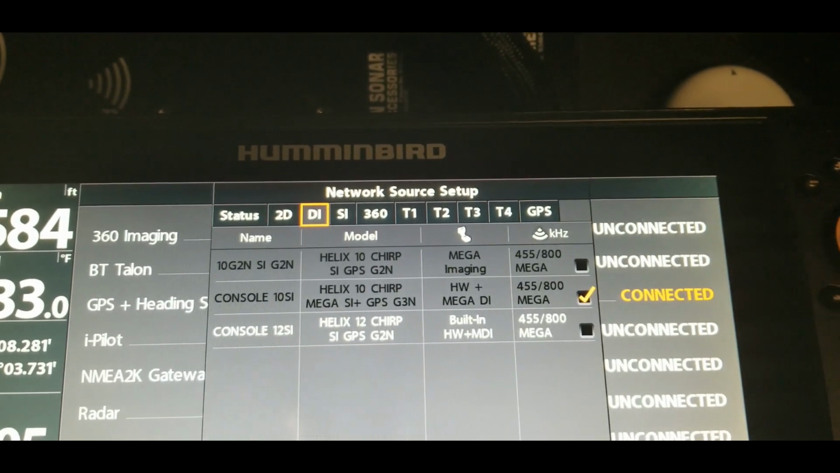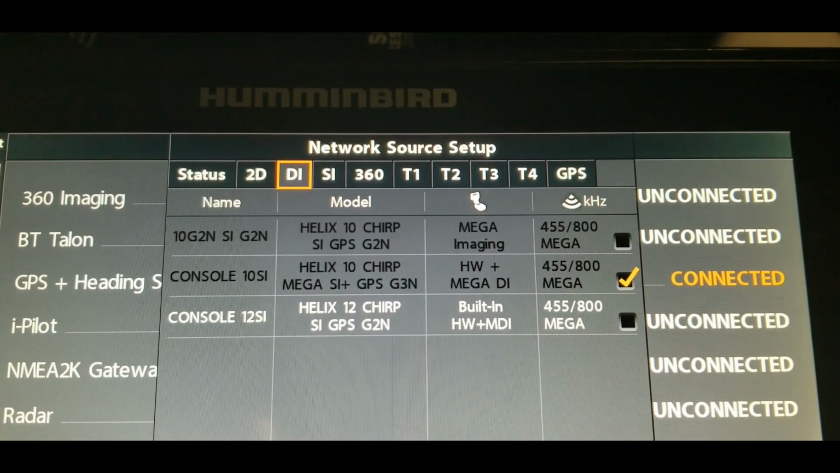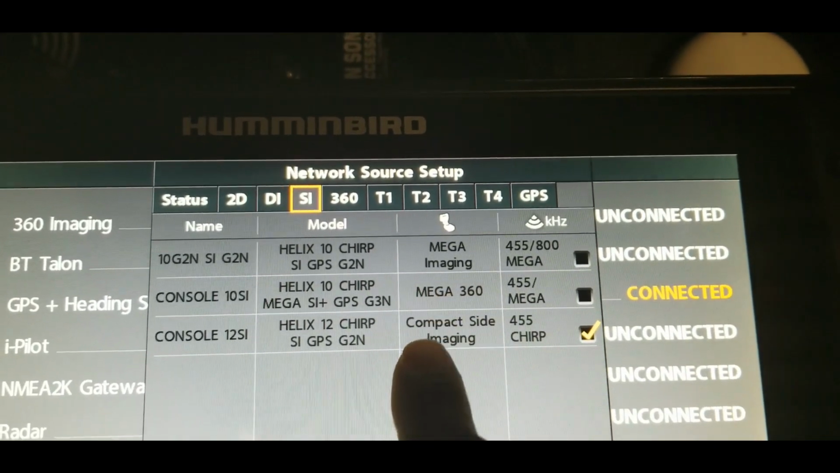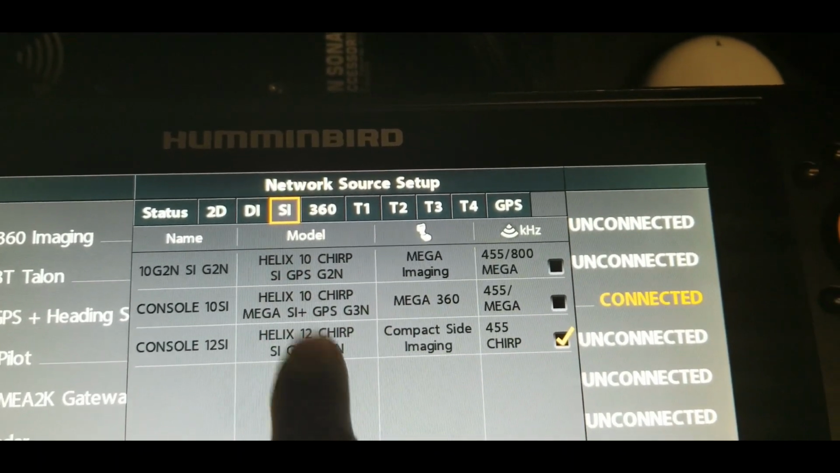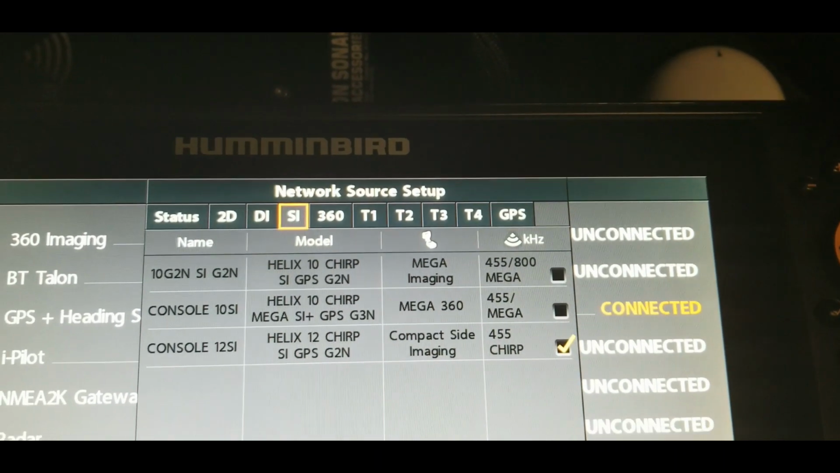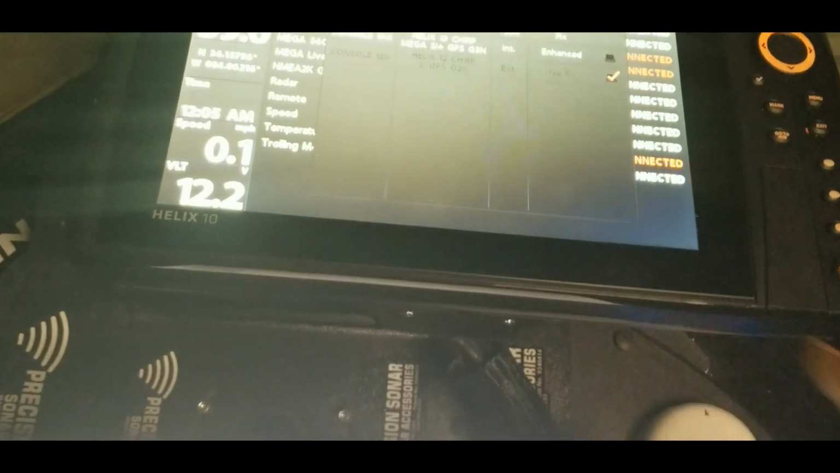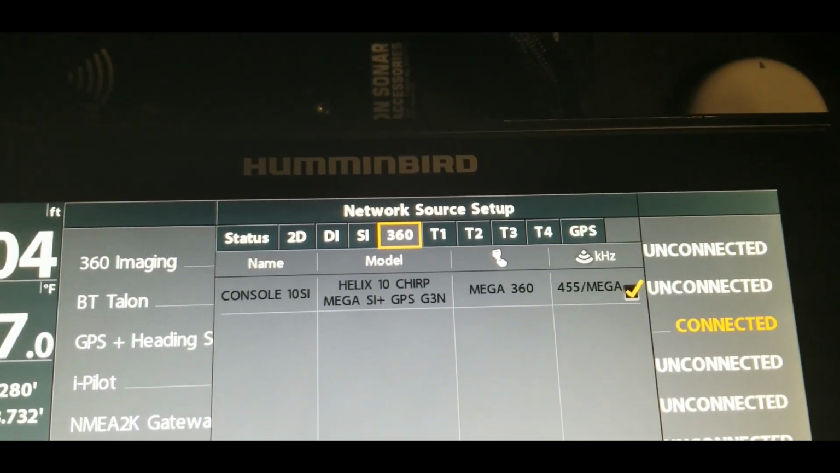Now let's go to the DI setting, and as you can see, it stays on the G3N. The side imaging, so this is a Mega Down Imaging transducer, so it does not have it up front. So for this SI, it's going to this 12-inch unit. But again, it's the Mega DI system, so this doesn't run the side imaging from up front. So when we go to the 360, it's back on this unit up here on the console, at the front, at the bow of the boat.